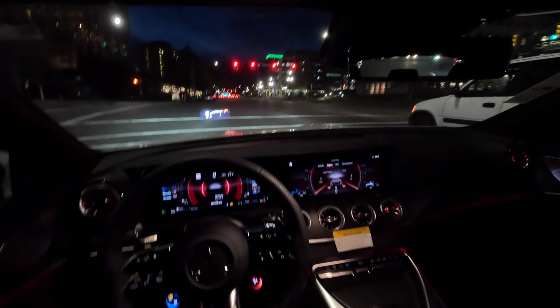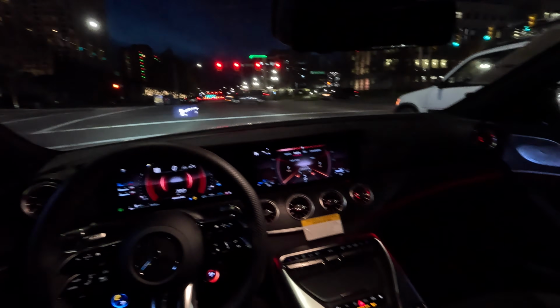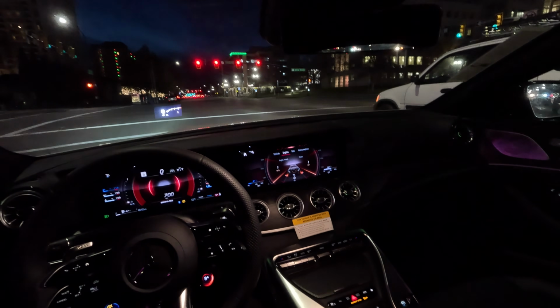Hey Mercedes, how may I help you? Set ambient light to green. Okay, I'm changing the color.